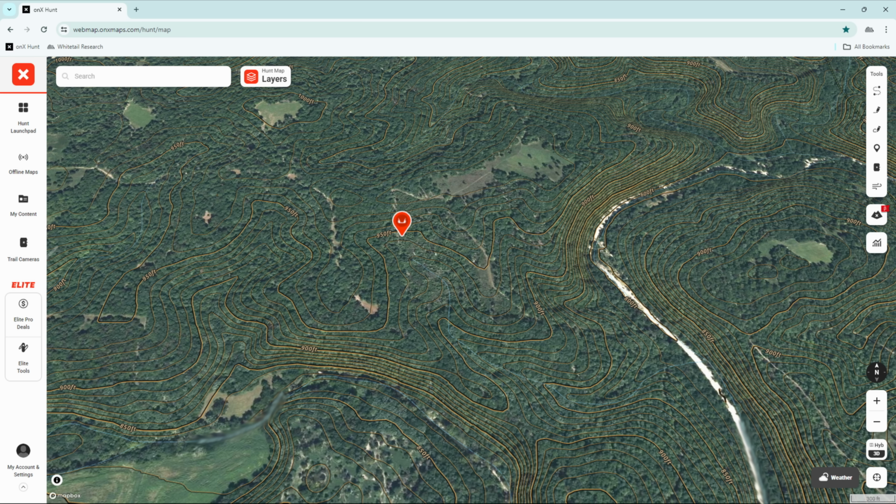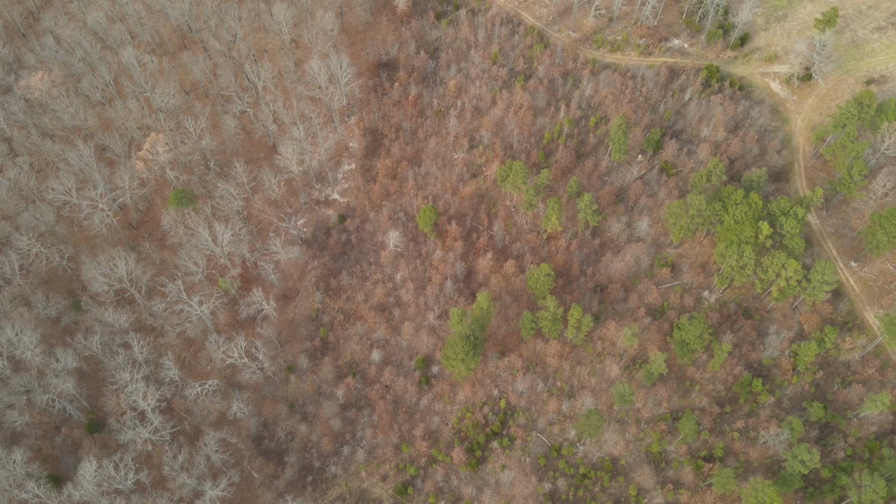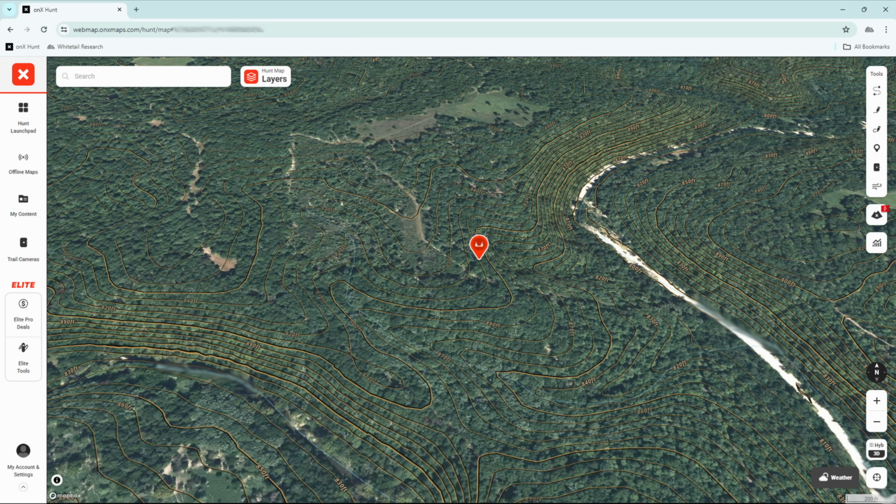The third bedding area was found at the peak of this draw. This area sits right at the transition between a clear cut and mature timber, and it connects directly to two saddles, one to the west and one to the north. Terrain convergence plus security edge equals another very solid bedding option. In the late season, I was finding a lot of bachelor groups utilizing this bedding area, and it makes a lot of sense.